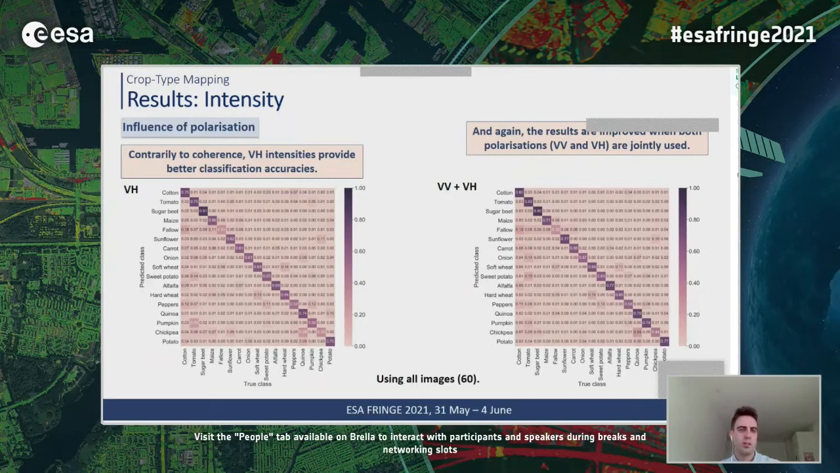We have also evaluated the performance of the classifier in terms of polarization with intensity data. Contrary to coherence, in this case, the VH channel provides better accuracies. This was expected because the VH channel has better sensitivity to the vegetation. And again, when we use both polarizations, the accuracy is always improved.